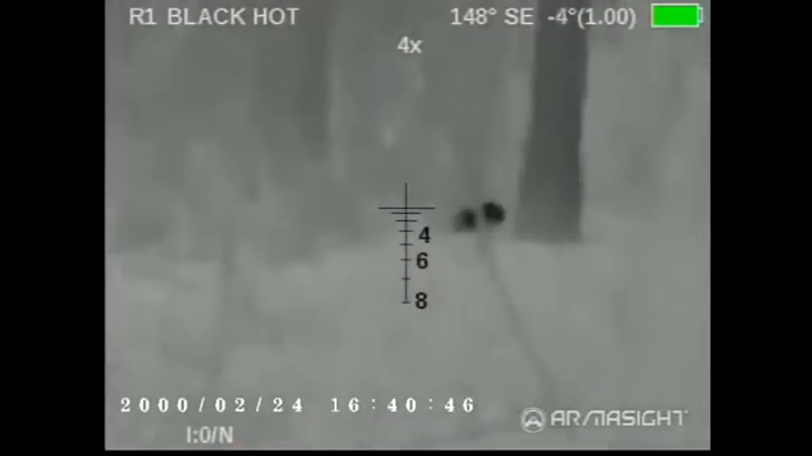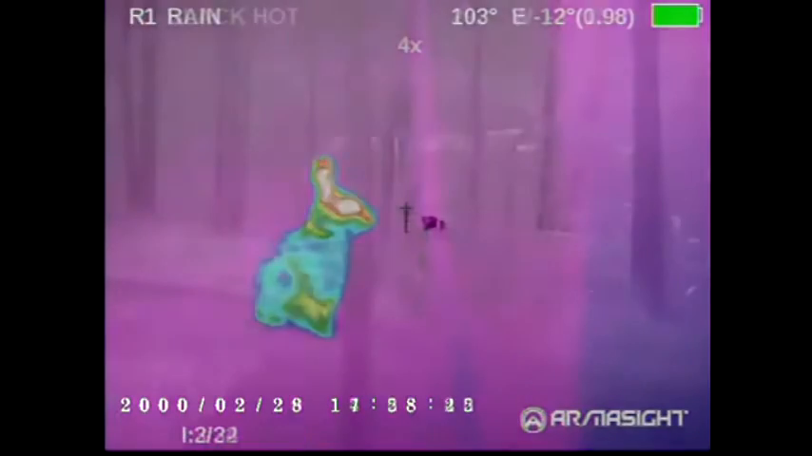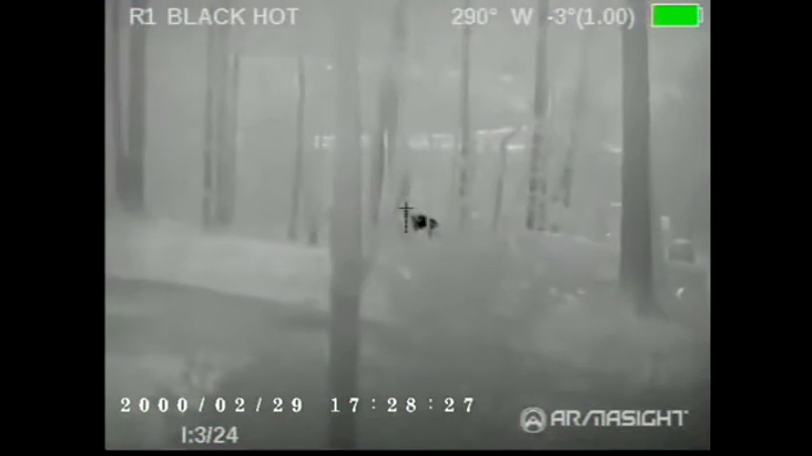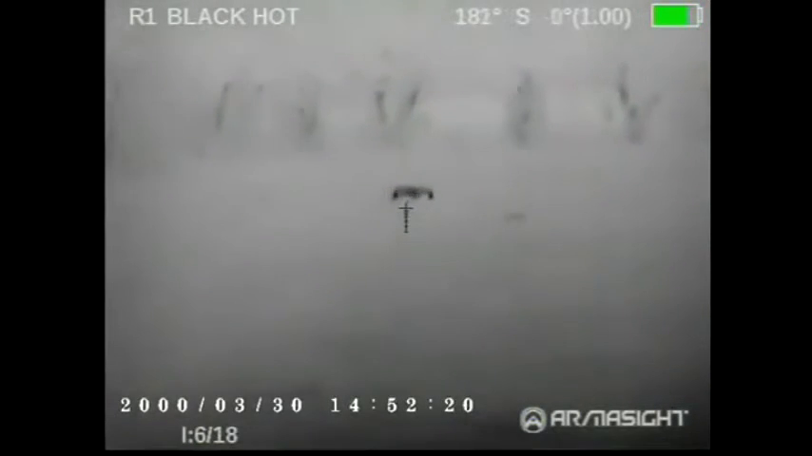Both of these optics are variable power. They're more like a digital zoom, but this is a 3 to 24 power. The Zeus Pro here is a 2 to 16 power. So you can really get out there and differentiate your subject from the background, and get a pretty good idea of what you're actually aiming at. You can tell a hog, you can tell a deer, you can tell a rabbit. Eric's done a lot of recording at night at his place, and he's filmed all sorts of little critters like rabbits and deer out there. A fox, yeah.